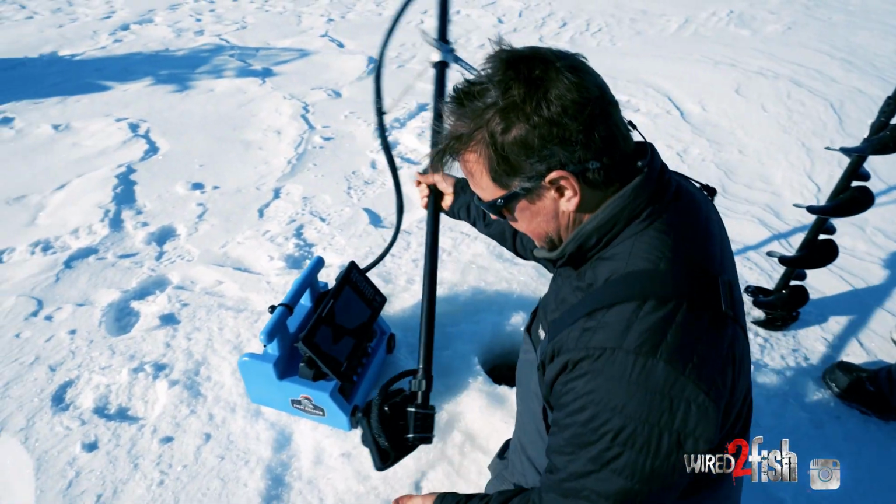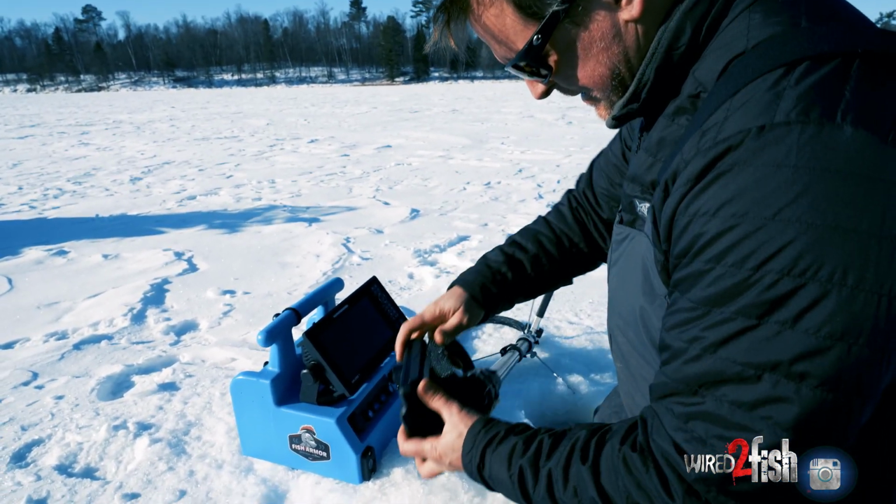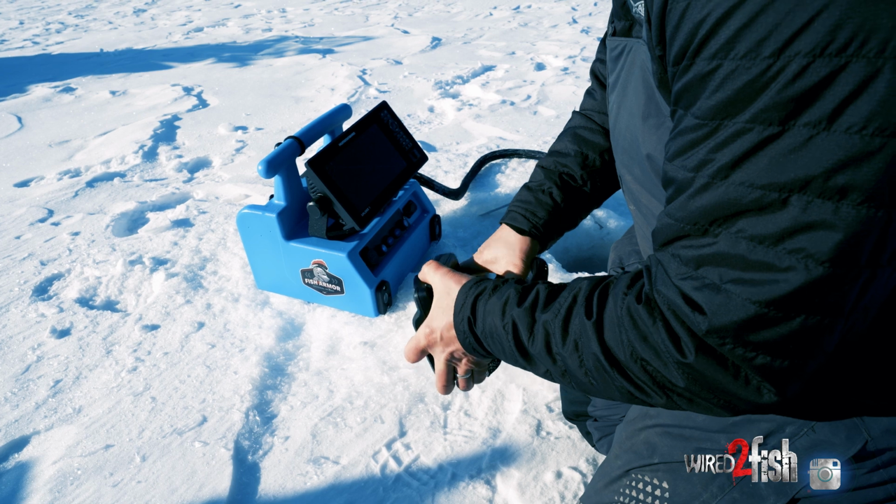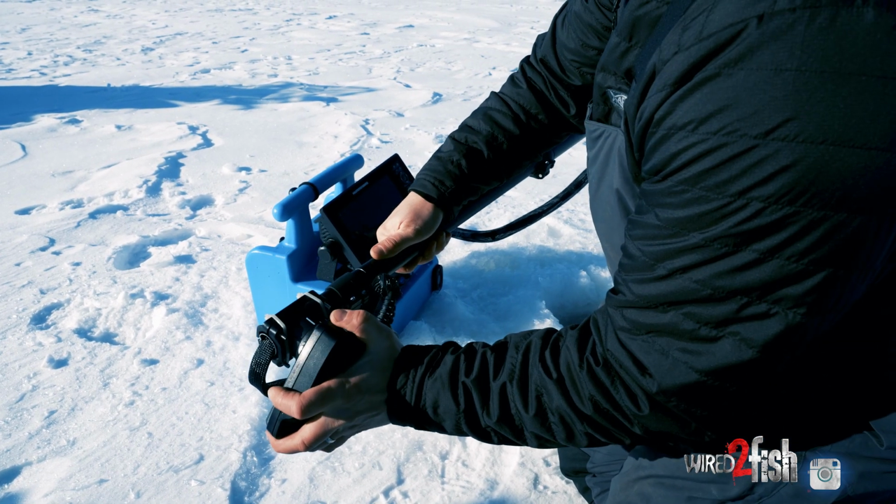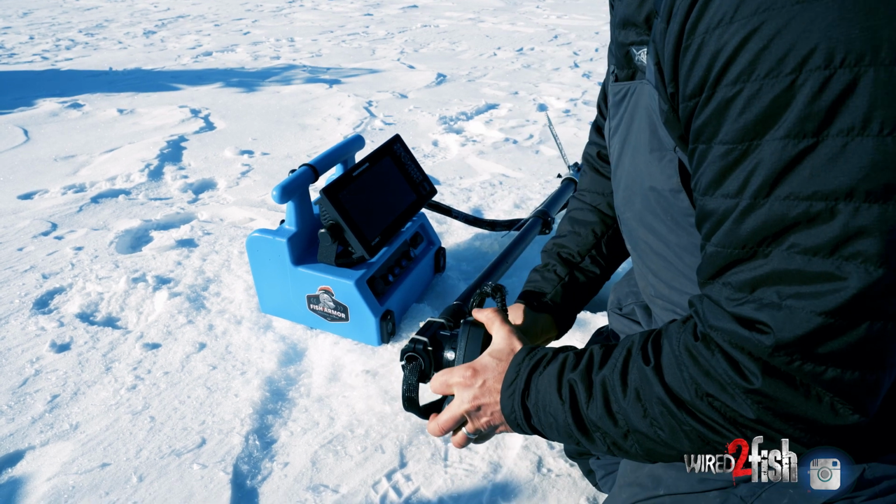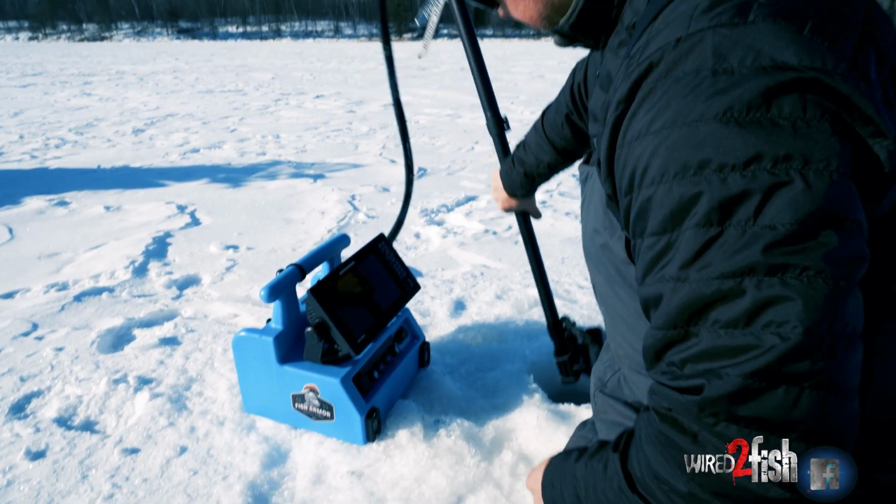So as Mike was saying, we're going to start out in forward mode, and if you look at the transducer bracket, it has some tick marks. So I'm going to just turn this so F aligns with that white mark, and that's going to allow me to look out a good distance.